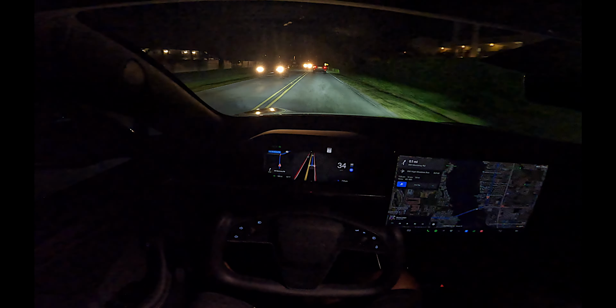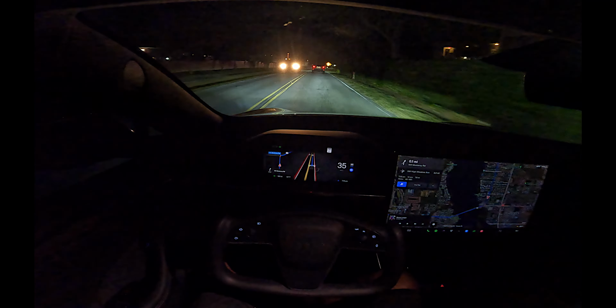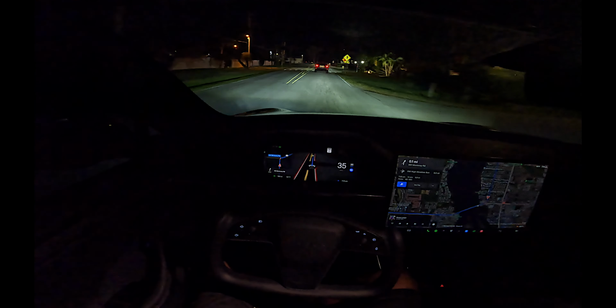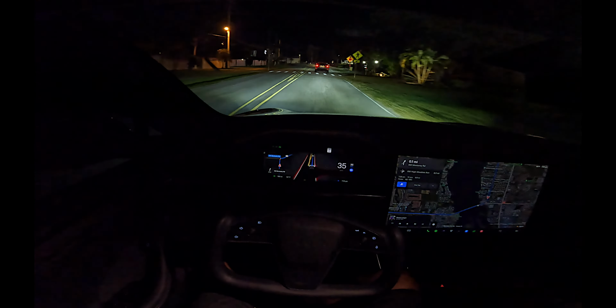Right turn coming up here. There's not a lot of traffic. It's generally an easy turn for the car to make.